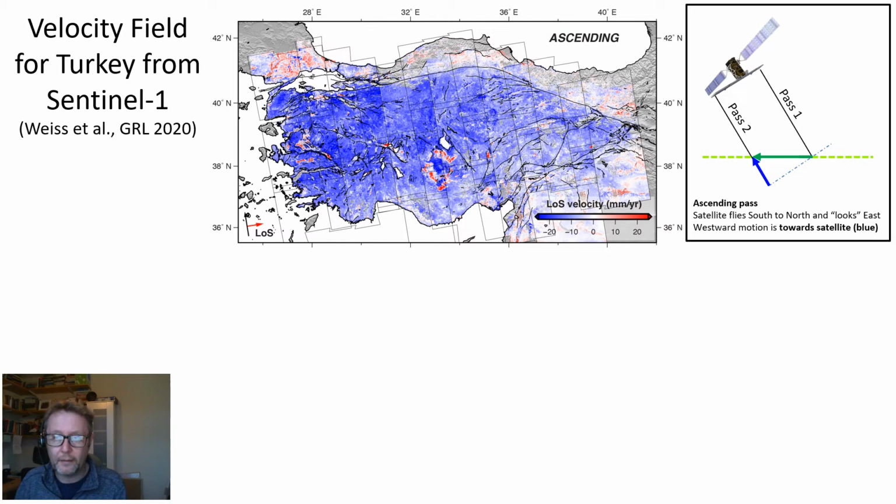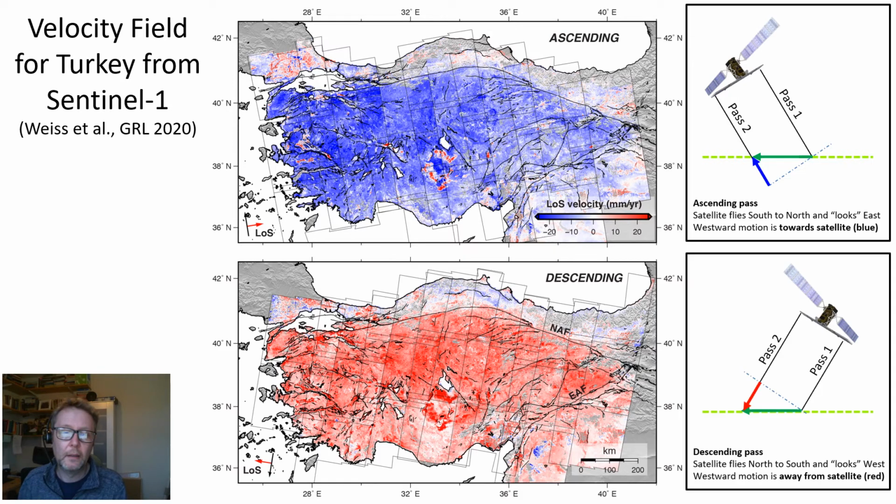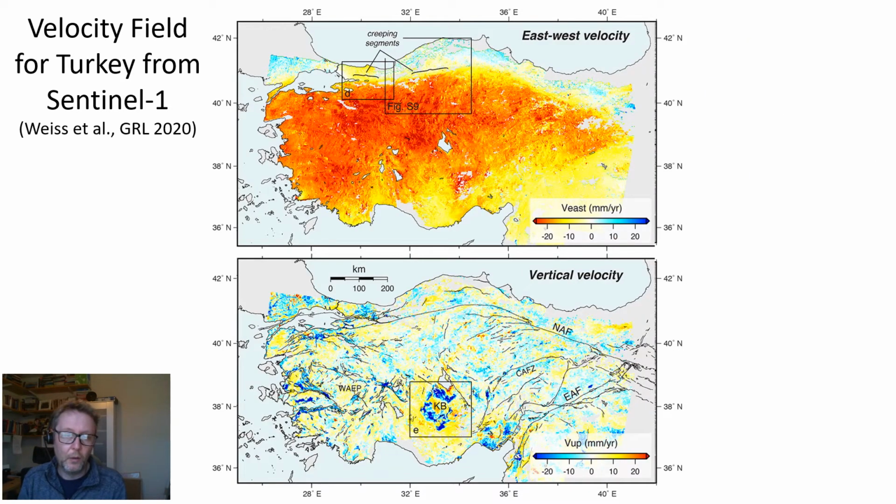And for these ascending passes, we're actually seeing the westward motion of Anatolia as motion towards the satellite. In descending passes, as the satellite's going from north to south and looking west, the westward motion is motion away from the satellite, and that gives us these red colors. And you can see the change in colors across faults. We can convert that into something that's easier to interpret, in this case the east-west velocity field at the top and the vertical velocity field at the bottom. The east-west is dominated by the tectonics. You can see these big changes in color associated with the major faults. The vertical velocity field is more associated with things like water extraction and mining.